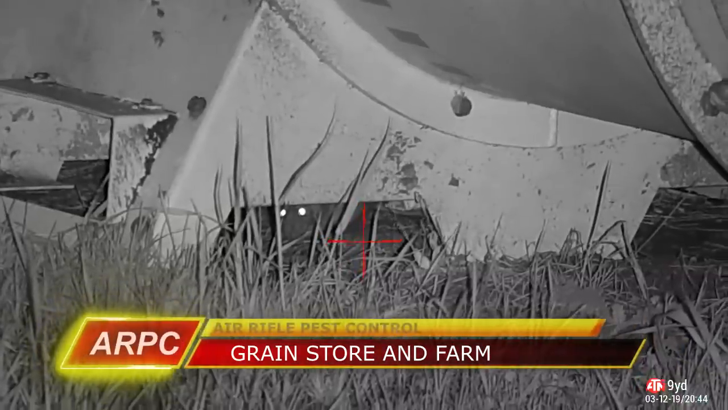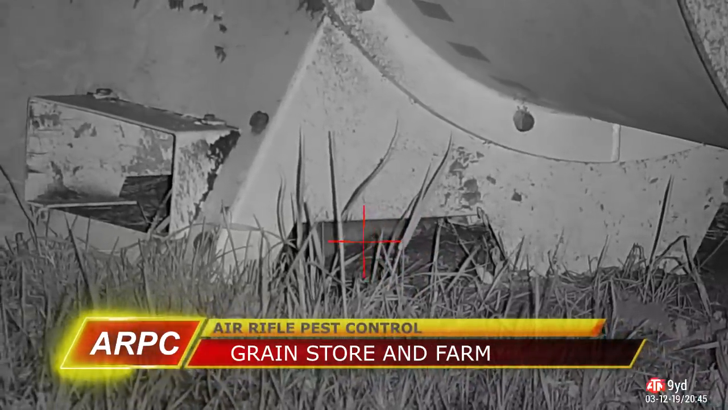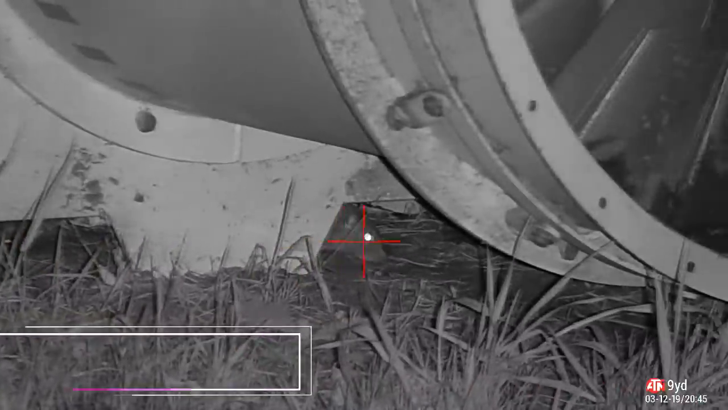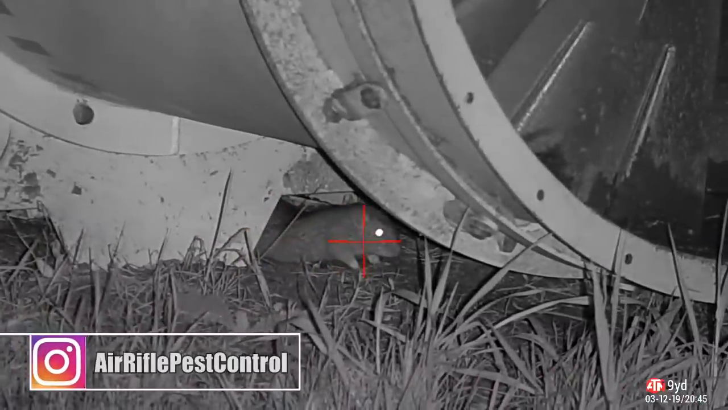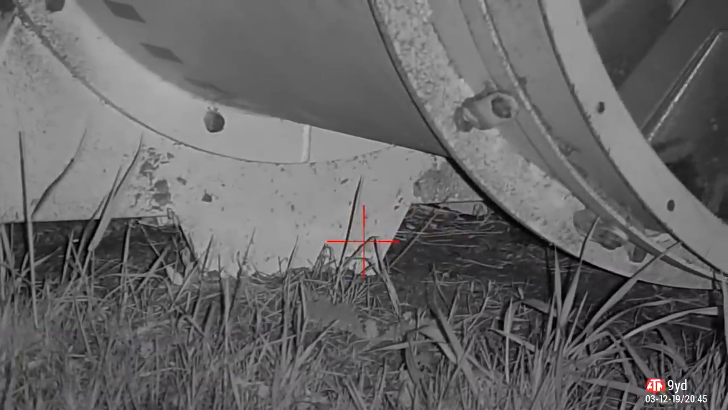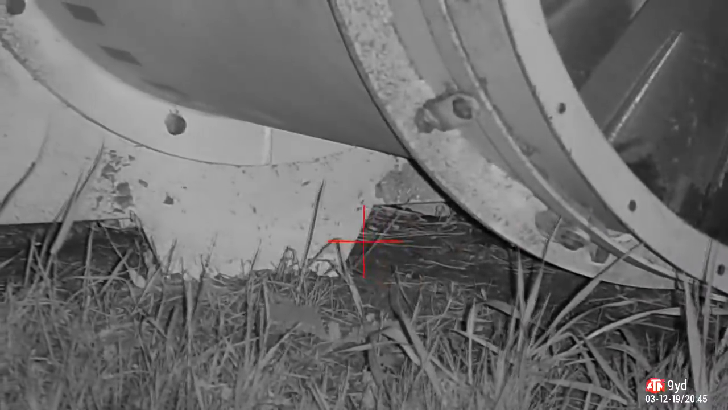Welcome back to the Grainstone farm. The weather's getting a lot colder, the rats are coming in from the fields and they are starting to make a real nuisance of themselves. This is a couple of sessions, probably 10 days apart, pushed together into one video. You can see they're setting up home underneath there. This has been in the field a few weeks and it hasn't taken them long to establish themselves.